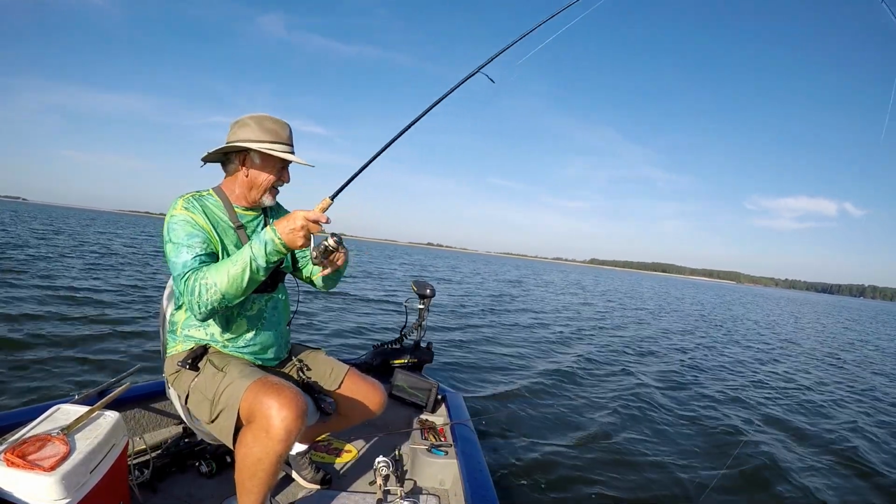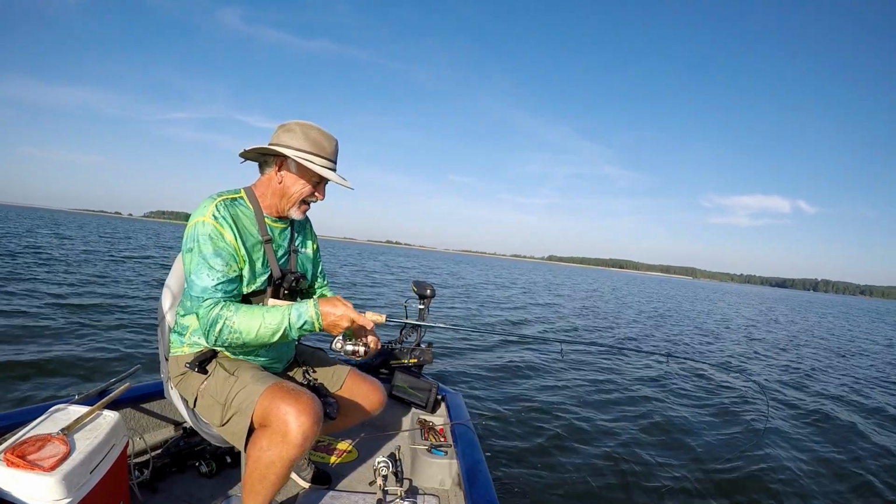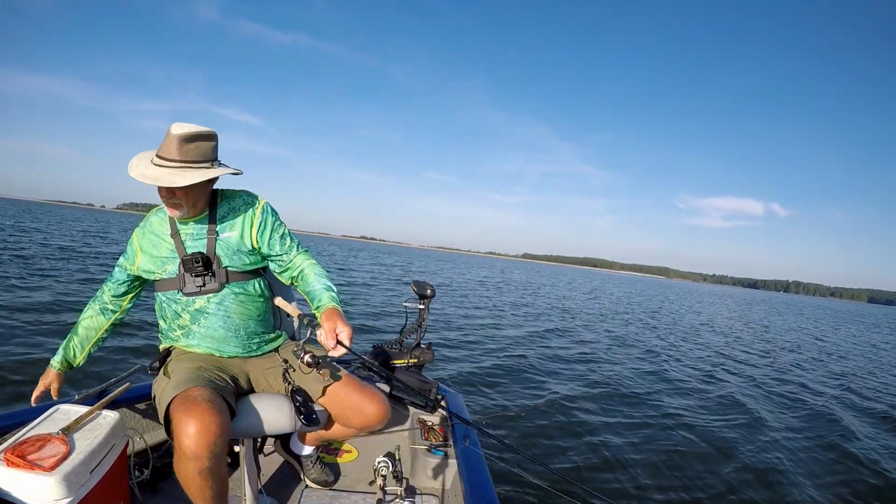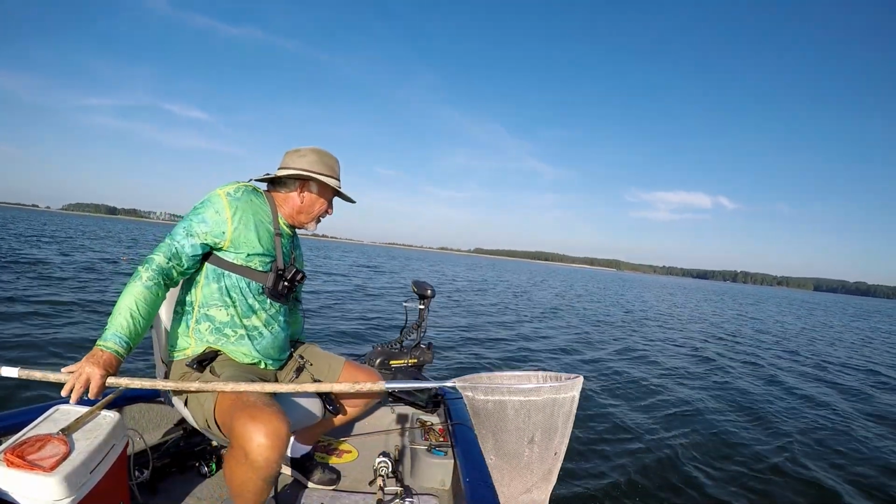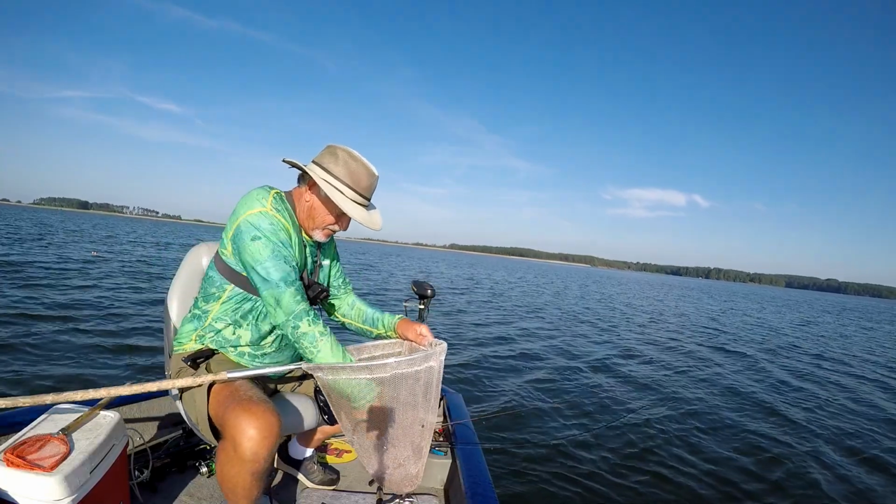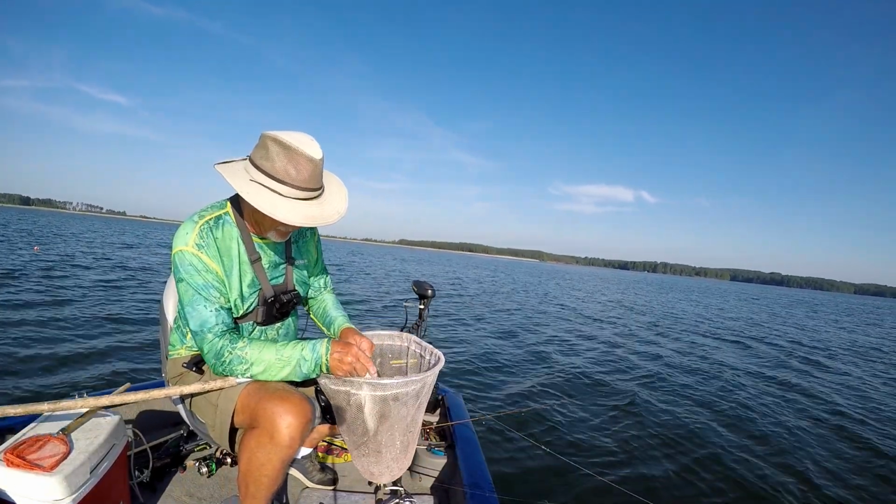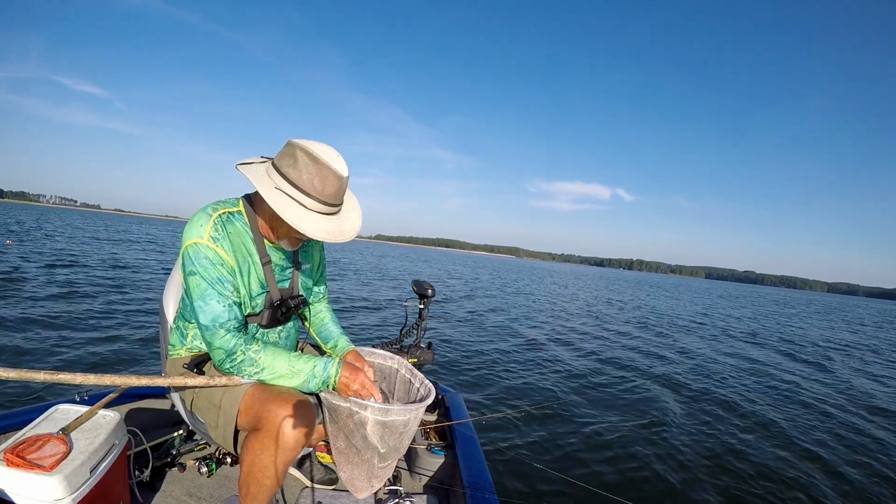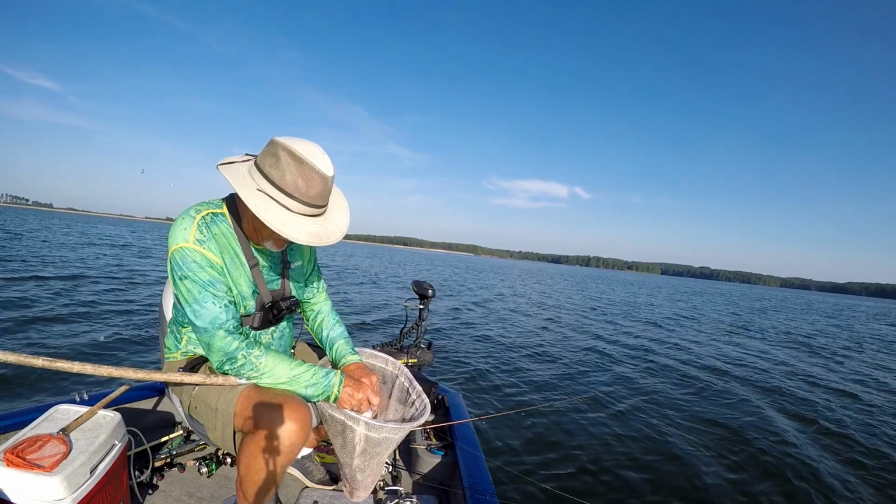Look at that, got a nice one. Huh, that's a nice one too. Oh yeah, that's a dipper. I'm gun shy picking them up. I have so much bad luck with that. Now, get this one off the hook. I can't pull my other line up and run my trolling motor, and I'm being pushed off of the fish right now as we speak.